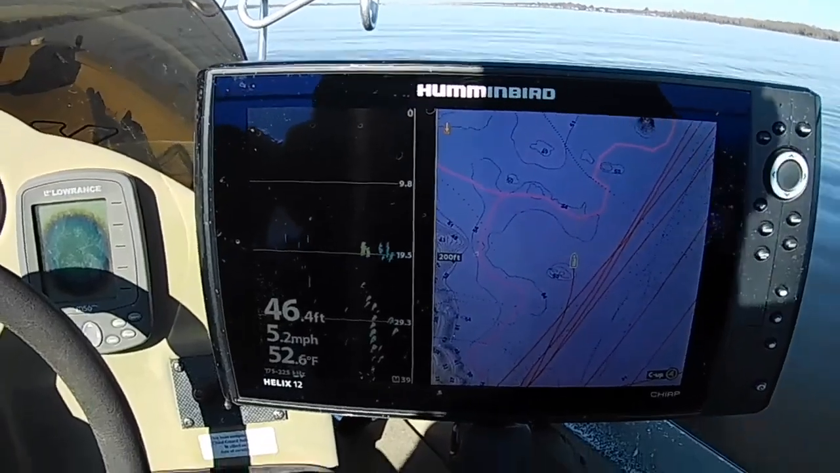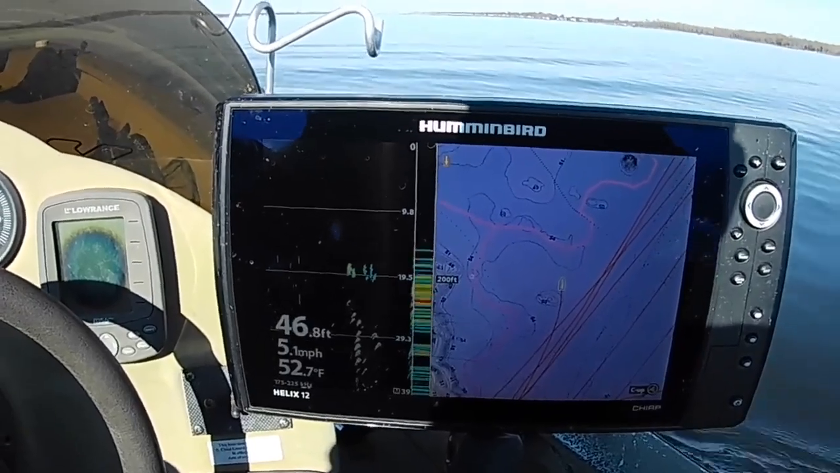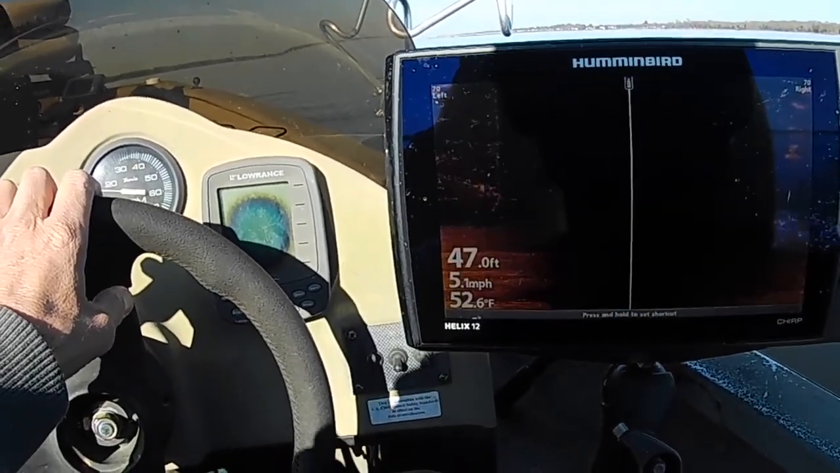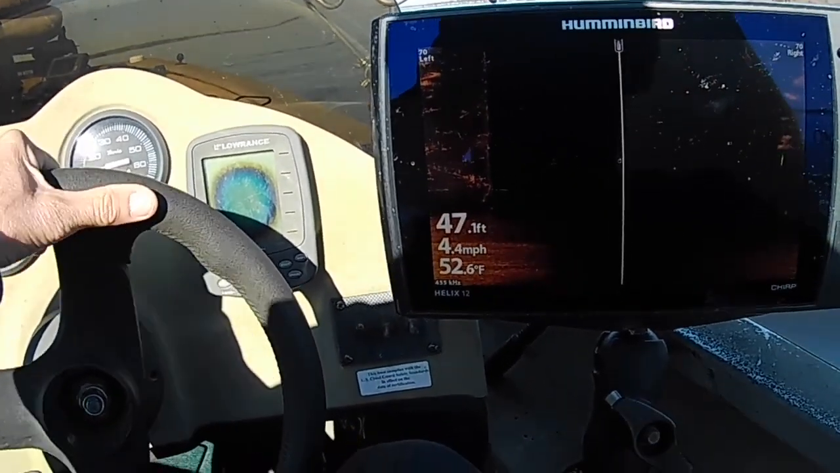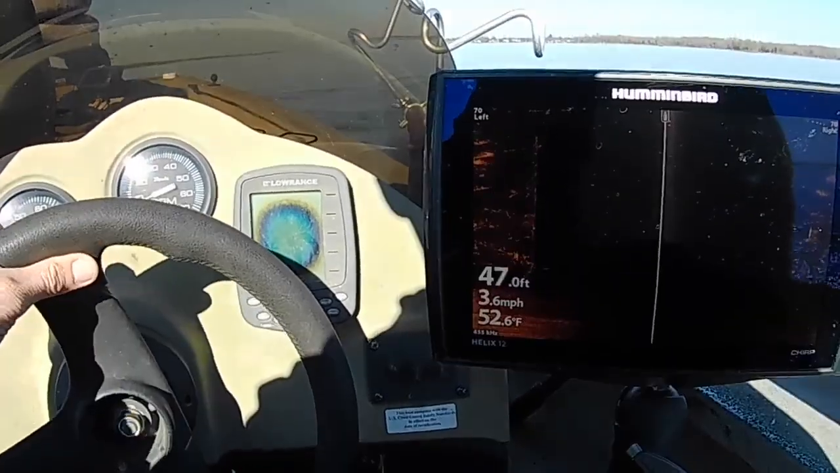All right, I moved areas. I'm going to try somewhere a little shallower. Not by much, but a little bit. Around the channel here and see what I can find. See if there's any bigger fish here. There was a lot over there where I was. A lot of them were black crappie. Good keeper size crappie, but that ain't what I'm trying to catch. So I'm going to see what happens here.